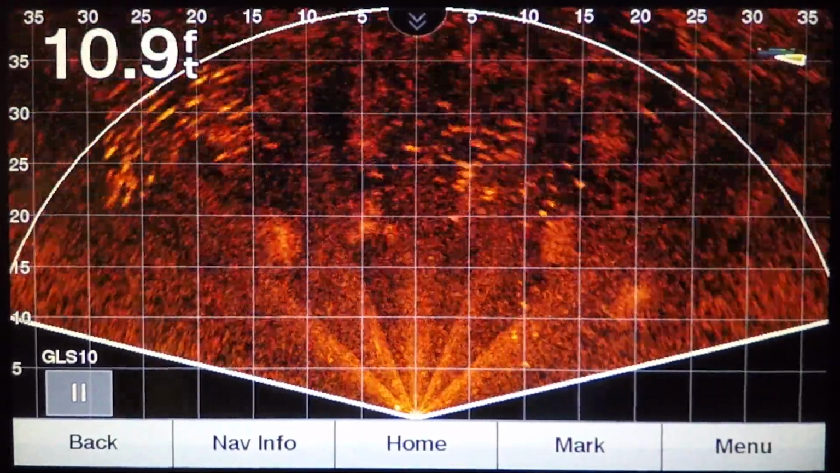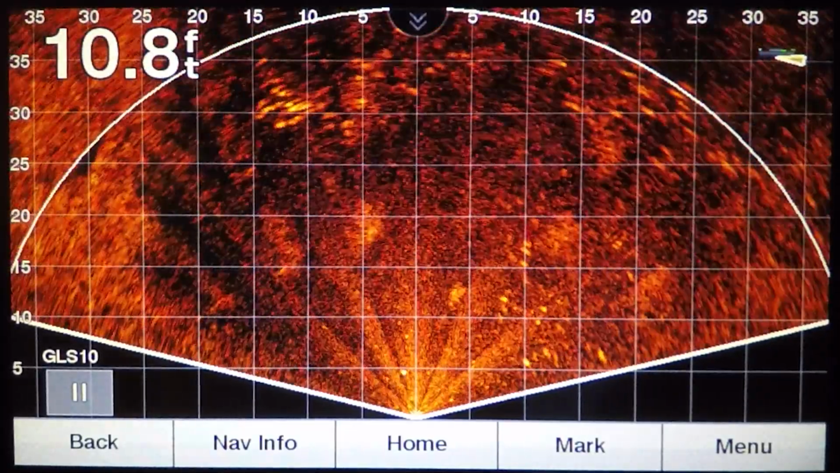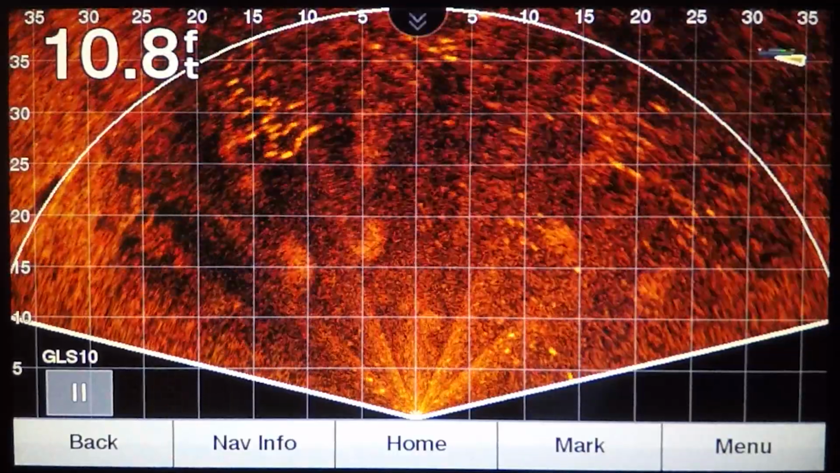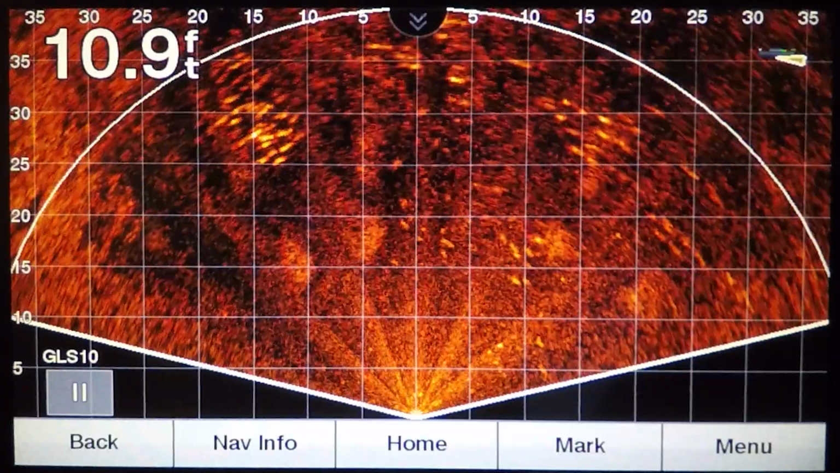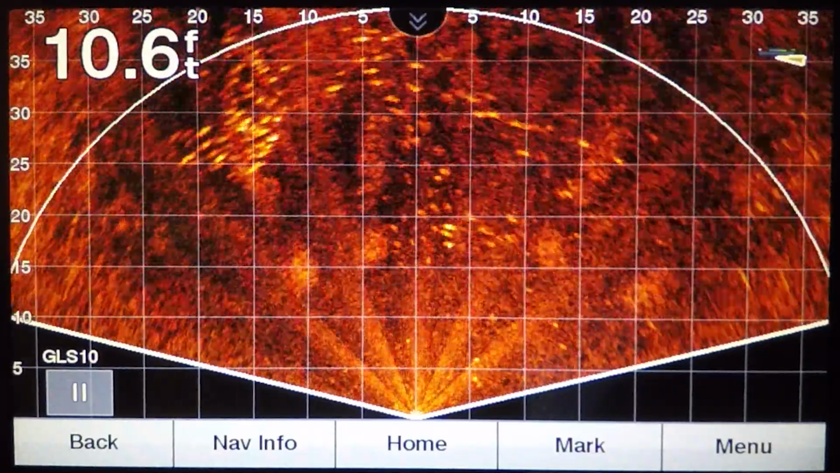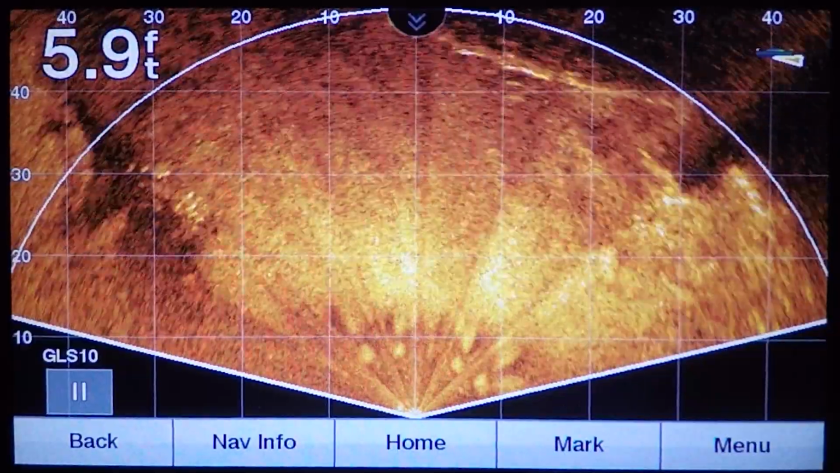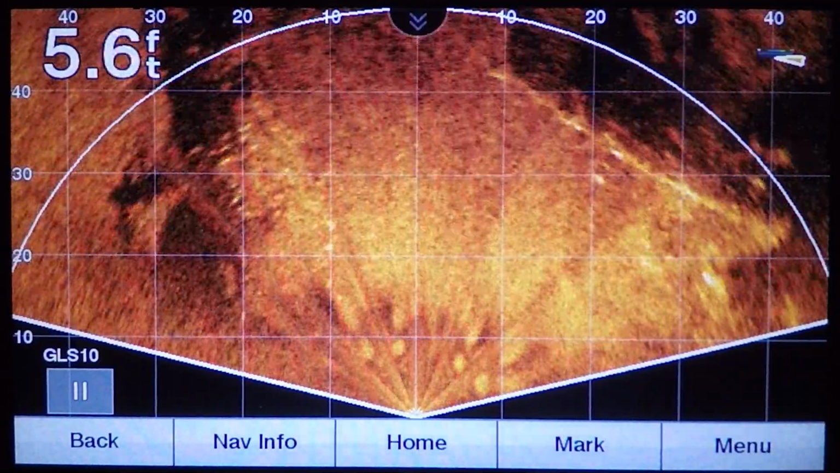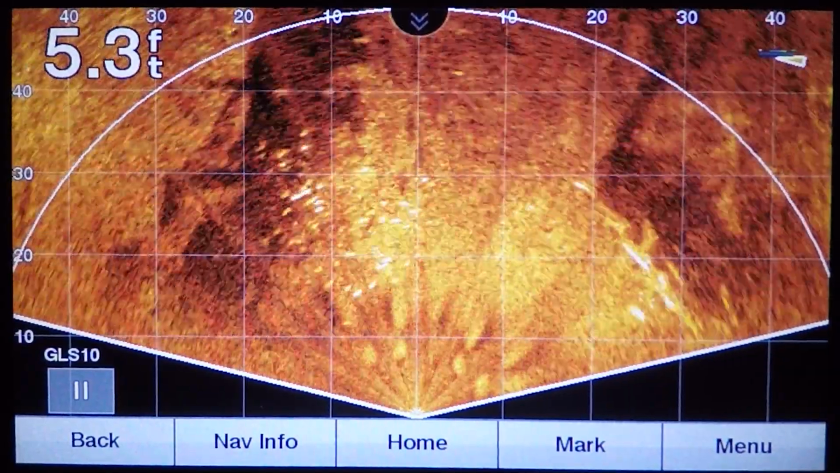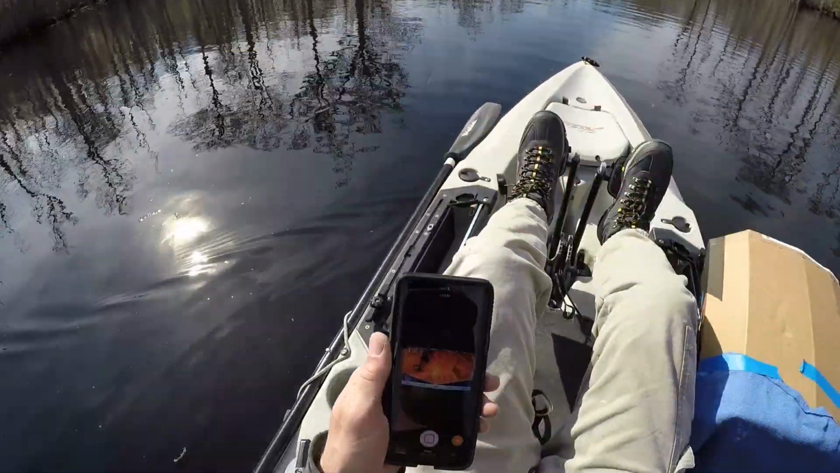Maybe it's just a school of minnows or something. They've kind of moved over this way some now. Cast my jig over there. I don't know if y'all, I think that's pretty daggum cool. Oh, looks like fish right there, kind of sitting down in the middle. School of something. It's off to the left of me over here, basically.